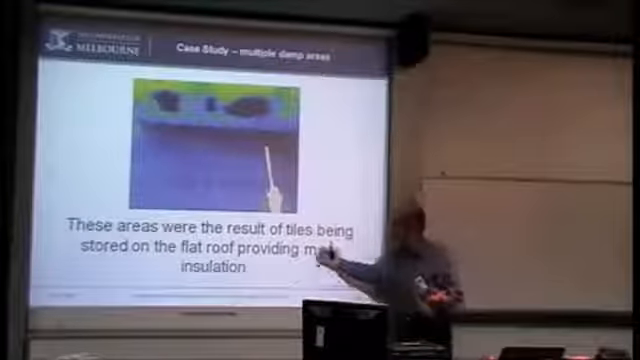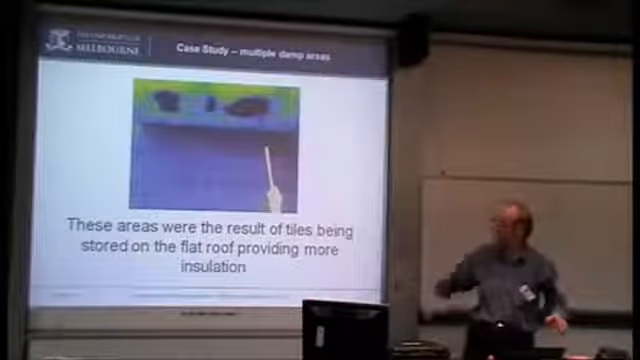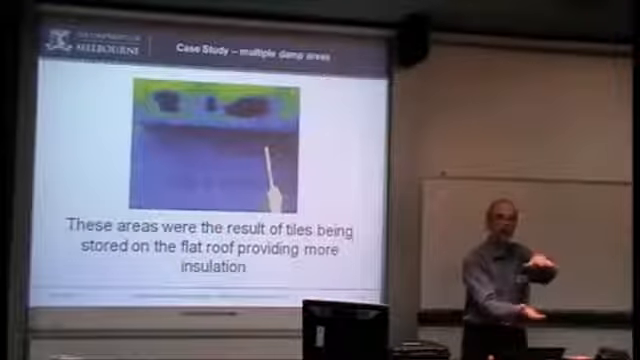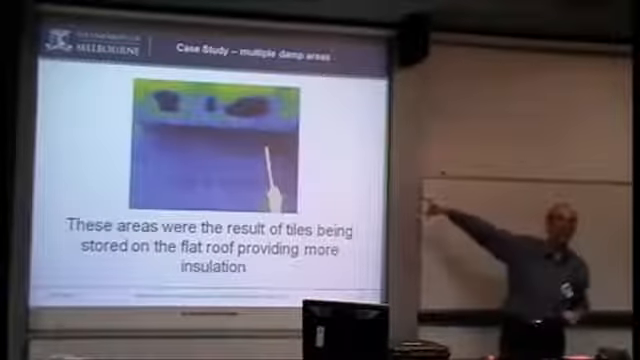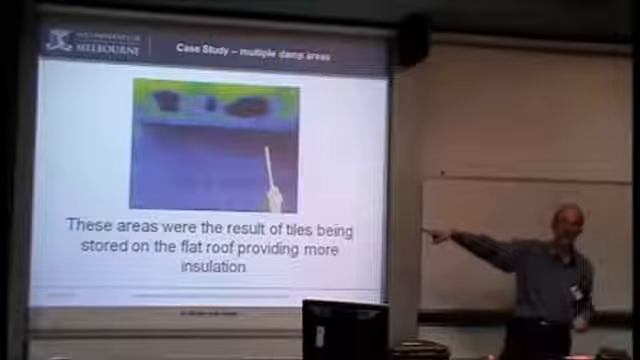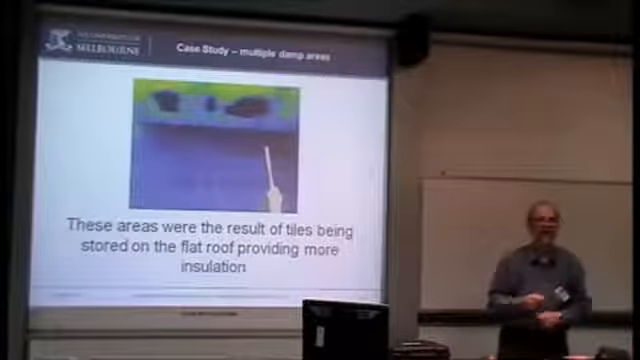And so the only way to tell is to use your eyes, go up there and look at what's going on. And what they had was, as it says there, some leftover ceramic tiles that were stacked up. We're only talking about perhaps two or three tiles. But that extra insulation was able to give us that image. So again, be very careful what you're looking at. Go and observe. Use what you've been given first before what you've bought.